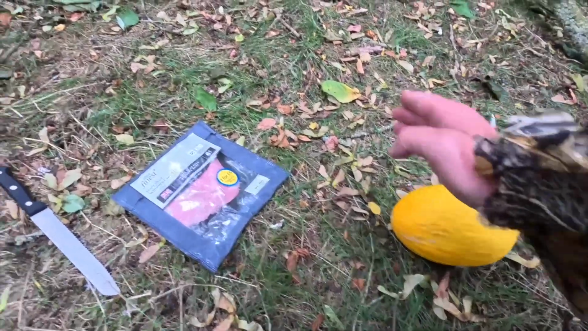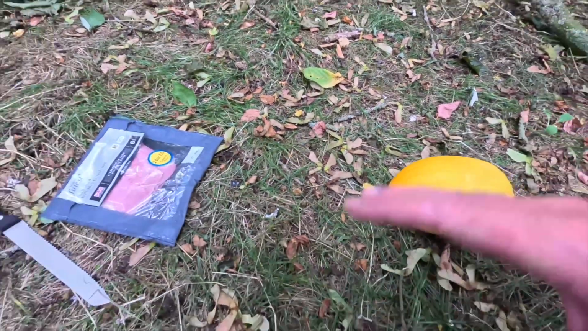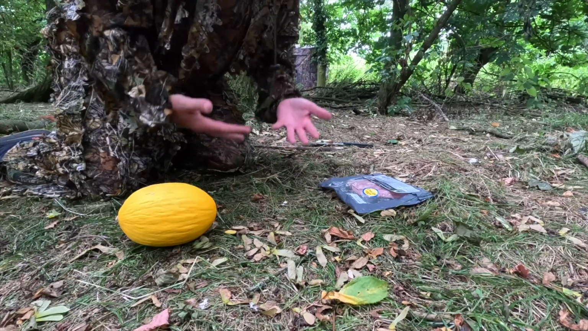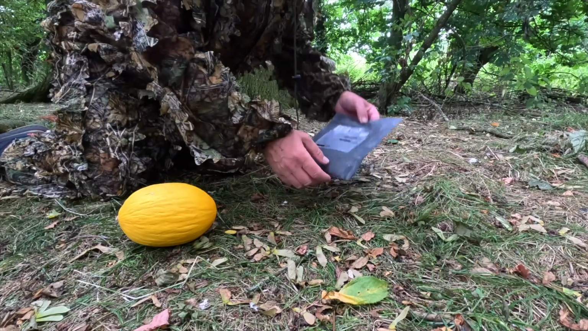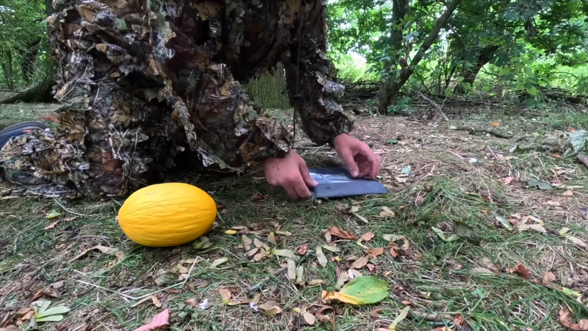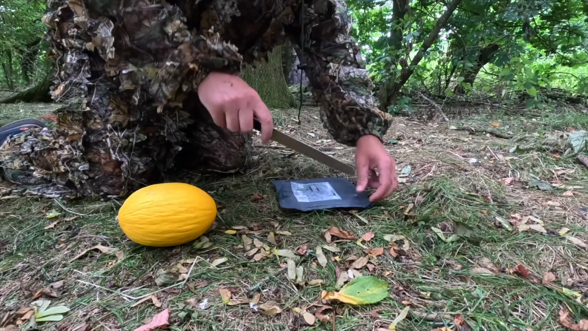So I'm going to leave these side by side, tiny little gap, and we're going to see what the animals prefer. So my main aim is not to touch the fruit. Now I'm going to have to touch the skin of that, but I'm not going to touch the meat itself. Simply a matter of getting in it. Oh, I might need the knife for that.